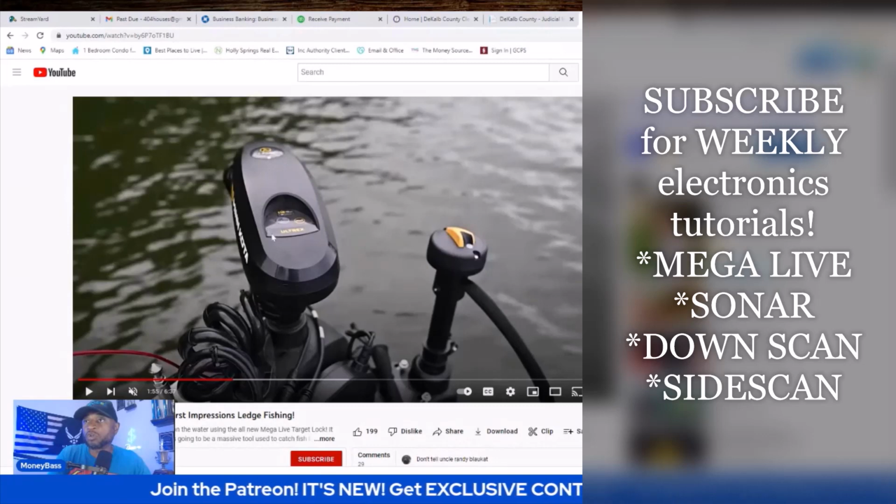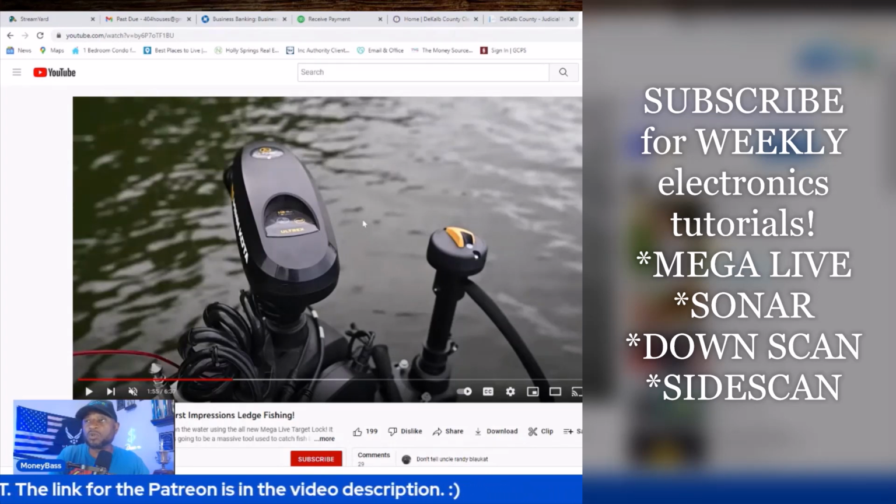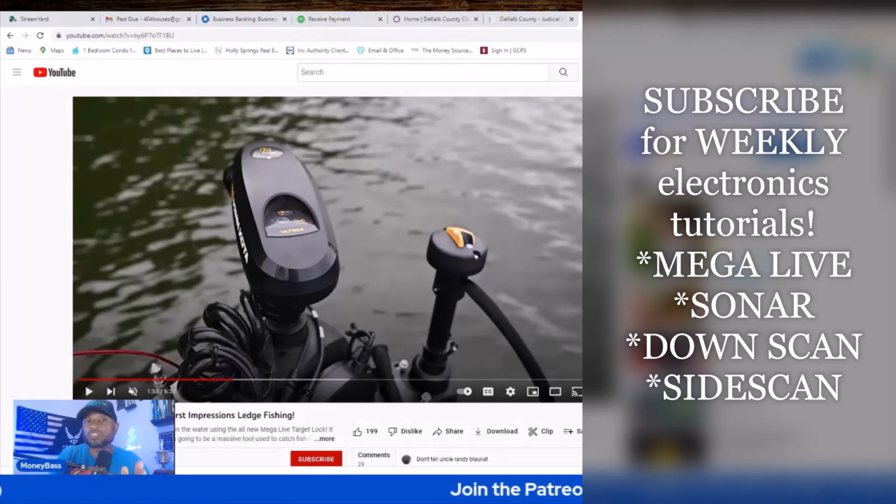So whenever you're controlling this trolling motor, when you turn this left, this arrow right here is going to turn left. So whichever direction you turn this trolling motor, you can still control the direction of the Mega Live transducer with target lock. That's a very important feature, guys.